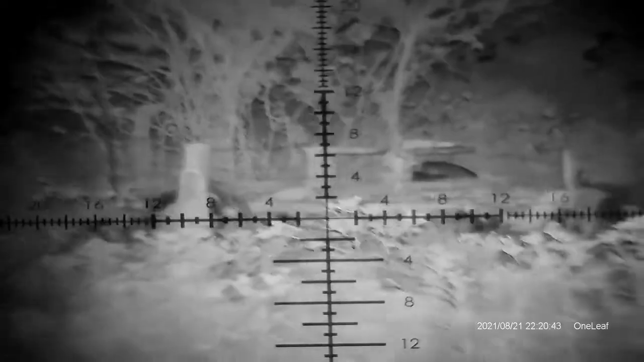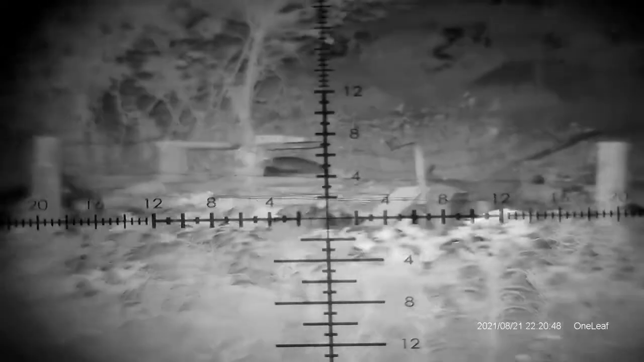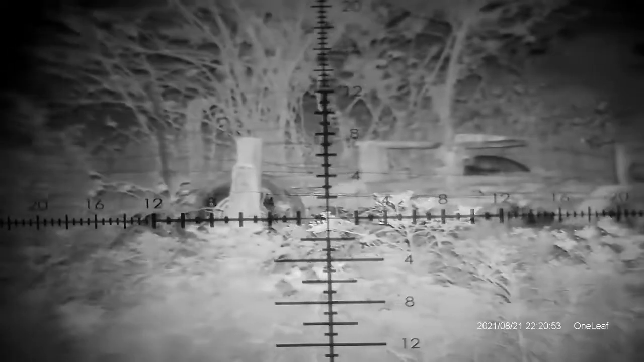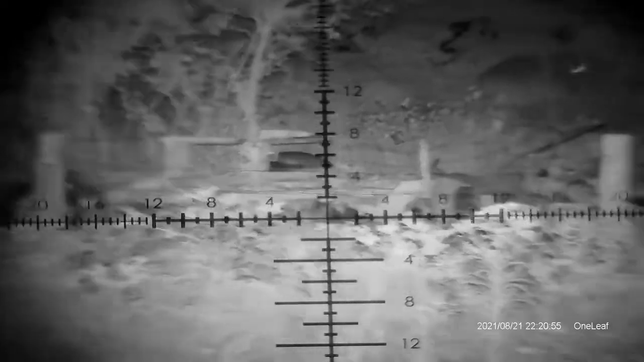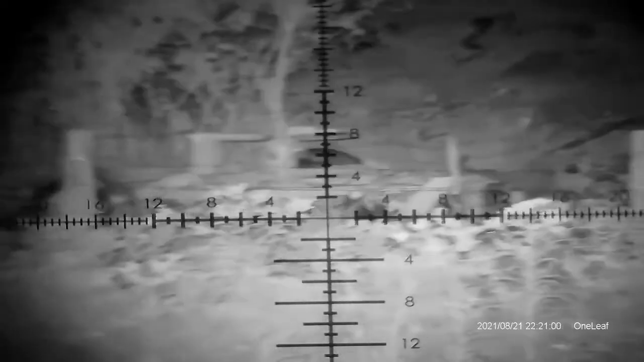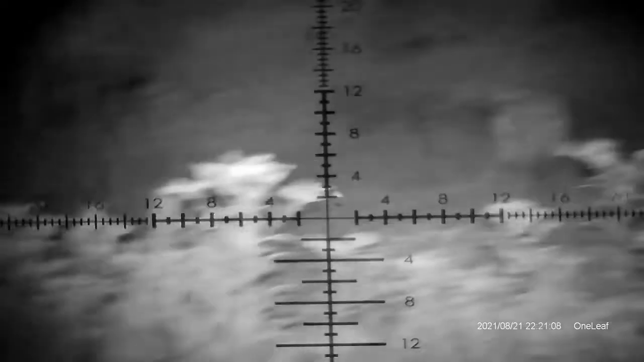Very, very clear. I'm going to try to find focus here. About right in there probably. Picked up everything really well. Man, this thing is impressive. Turn any daylight optic into night vision scope. And a nice daytime recording capability too. Going to be very handy.